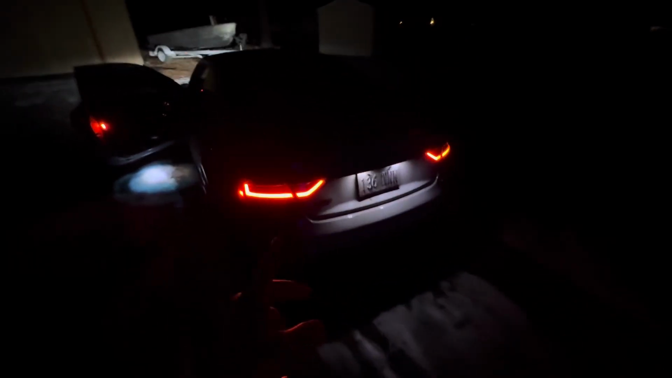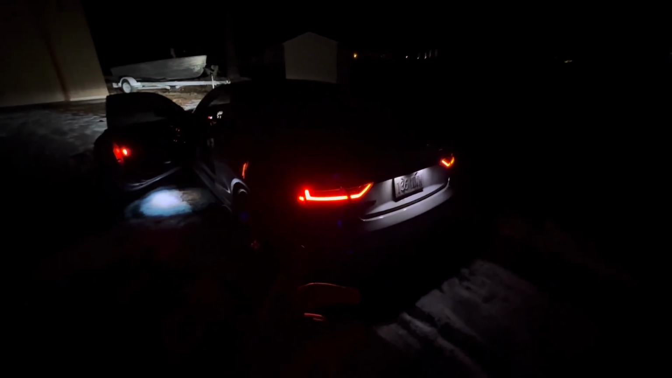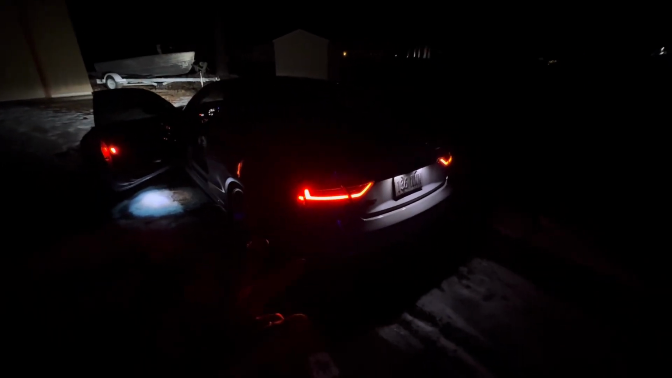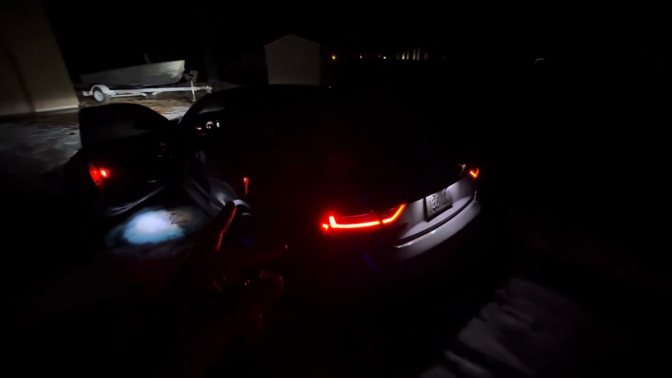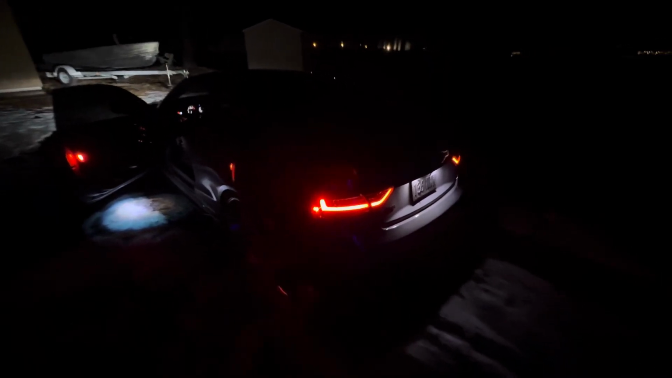But I've been thinking about it recently. I don't know if I should switch up the exhaust on this car. I think the car does sound good right now, but I'm just not sure if I should add anything. One of my sponsors sells some downpipes and stuff like that. So I don't know. Let me know in the comments if we should mess with the exhaust or just leave